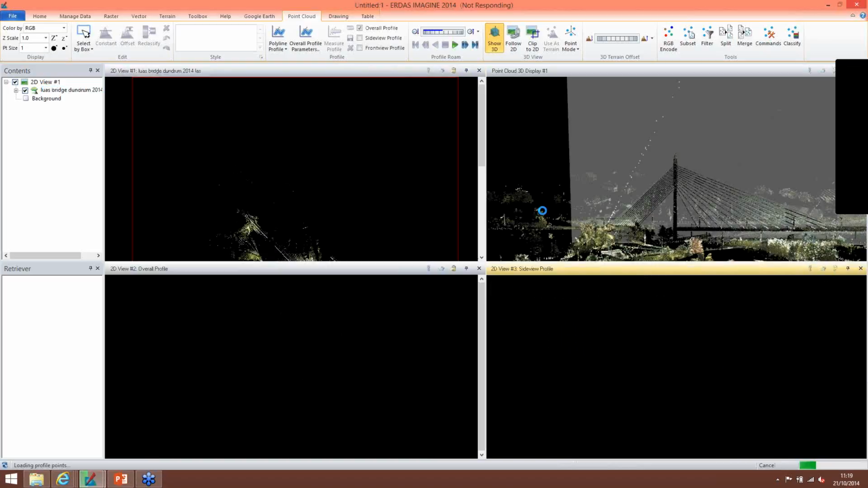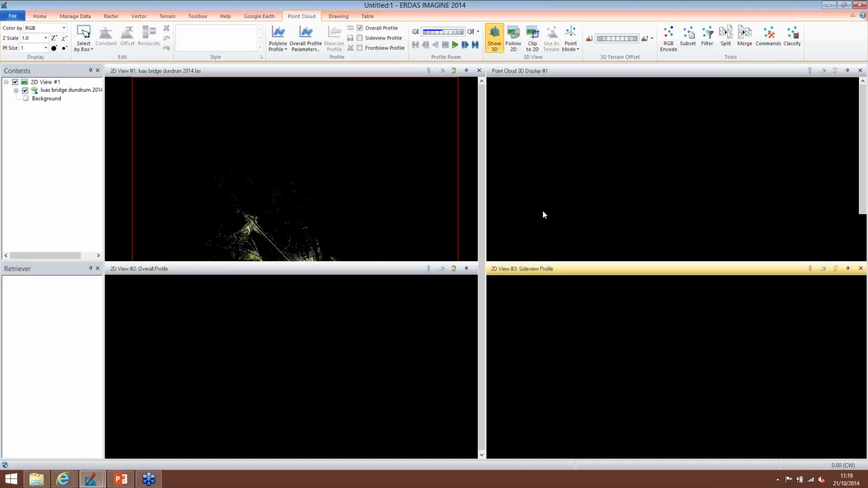Okay. So that came from the scanning company. Did you have to do anything to bring it into Imagine? Well, LAS is the most common way of transferring point cloud data, but it does also come in different formats. So we actually did convert it from the format they gave it to us into a LAS file, and then brought it into Imagine. And what did we convert it with?